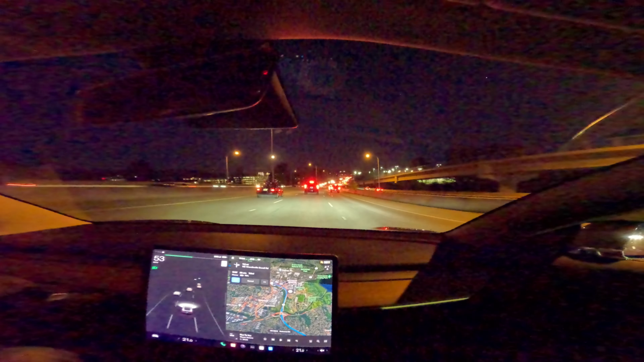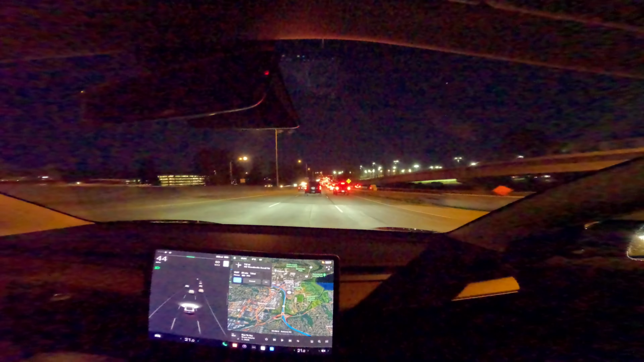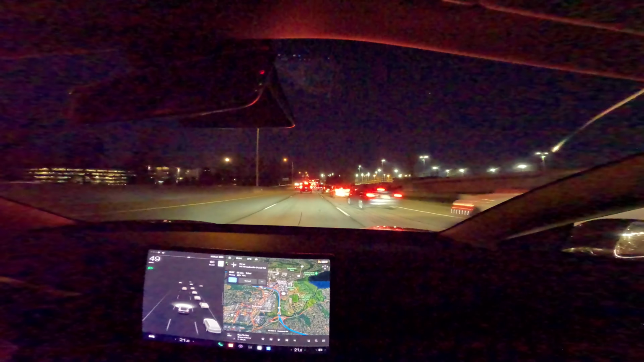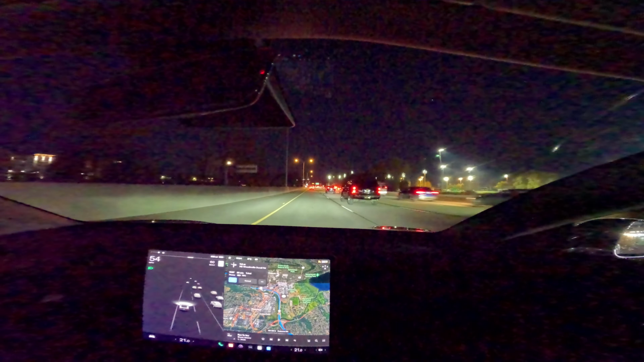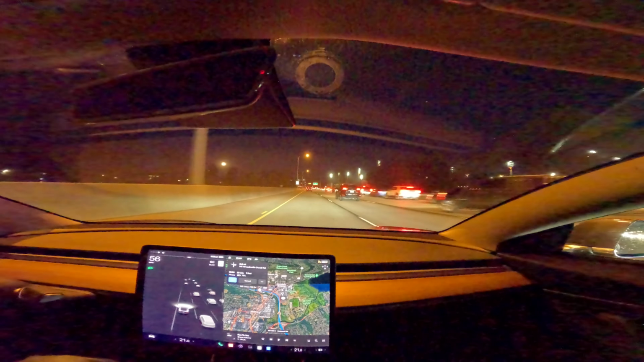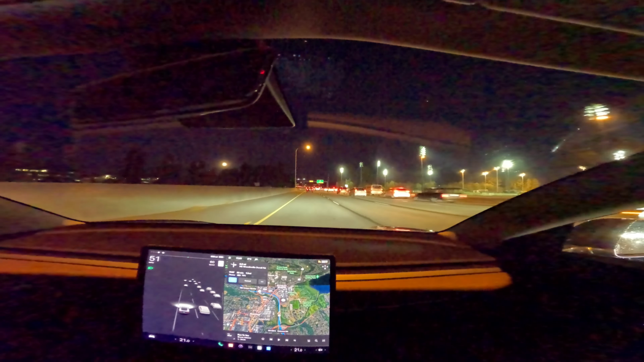Lots of traffic tonight, but the FSD not doing so well tonight. I don't know whether it's because of the dark or whether it's unusual road layouts due to construction. Yeah, not great. So to recap,